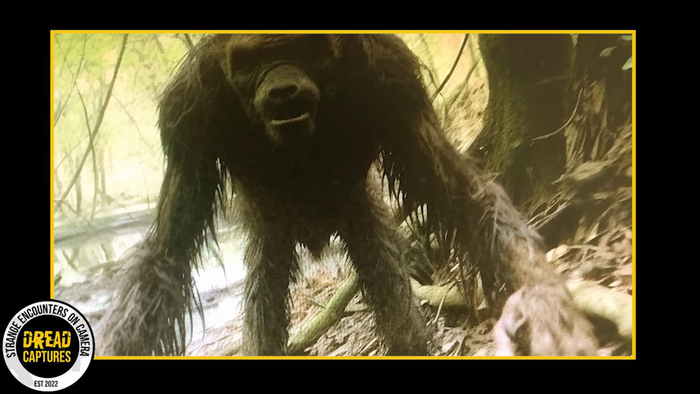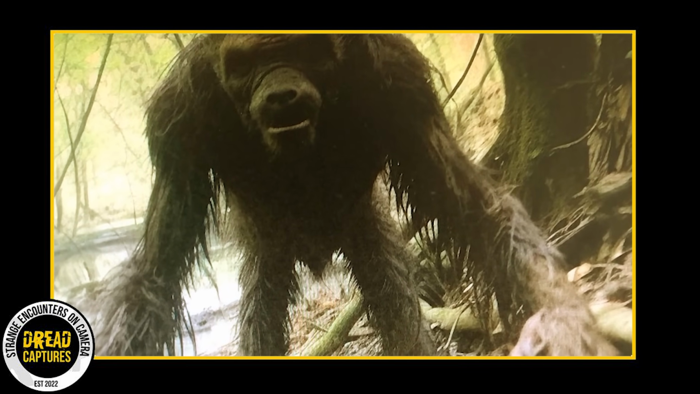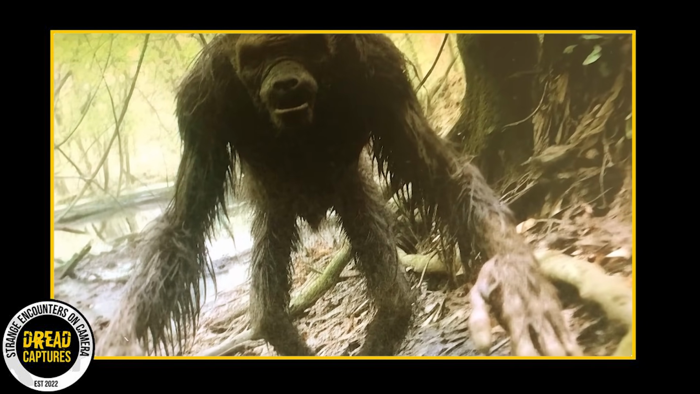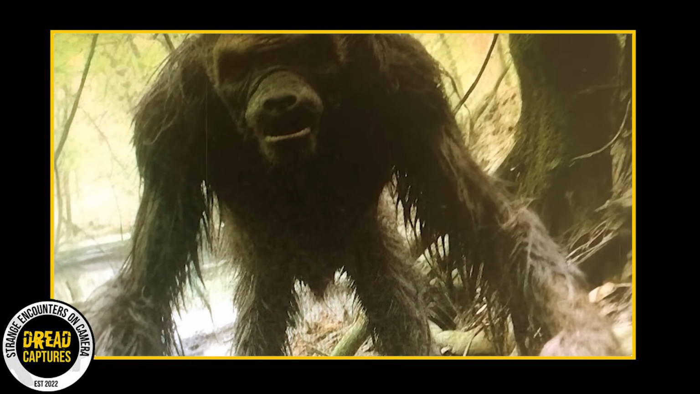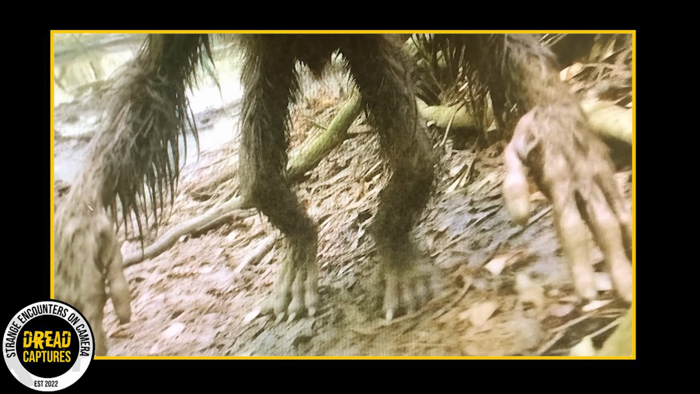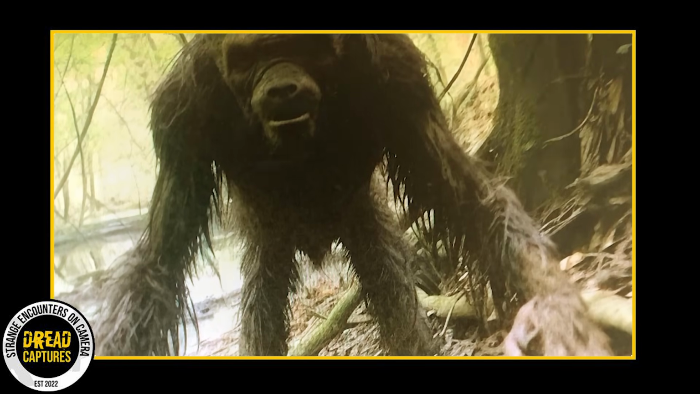At a first glance, the creature strongly resembles a chimpanzee due to its prominent features, especially the slender arms, legs, and elongated body. However, its face, the deep-set eyes, and some other peculiar traits make it seem out of this world. At moments, I even sense it has a sloth-like appearance, but that could just be my perception playing tricks. What adds to the mystery is that this was captured in a place where there are no known apes.